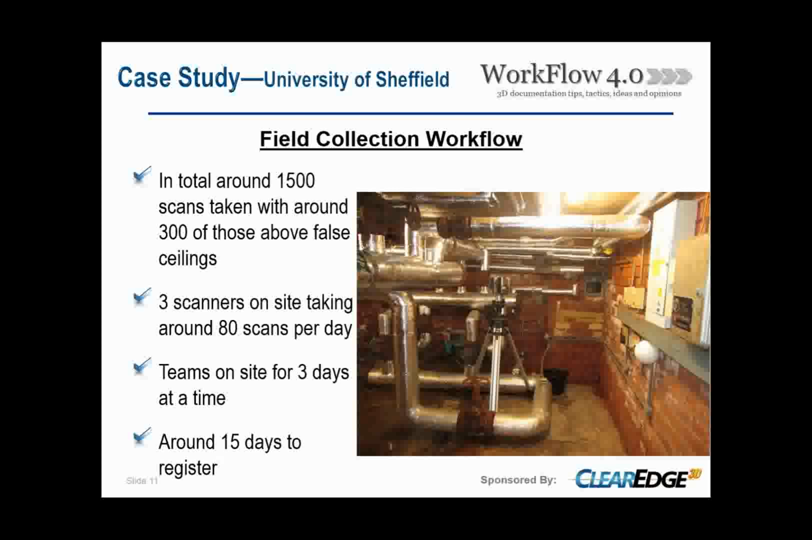So in total, we had around 1,500 scans, and about 300 of those were above false ceilings, to collect that huge amount of MEP data that was so crucial. We had about 3 scanners on site per day, 80 scans per day, and you can imagine this increases our amount of data pretty quickly. We kept our numbers down to about 3 days at a time. This meant it was more manageable to take that data back to the office. I think it's fairly crucial that surveyors are able to register that data while it's fresh in their mind, so they don't get overwhelmed with it.